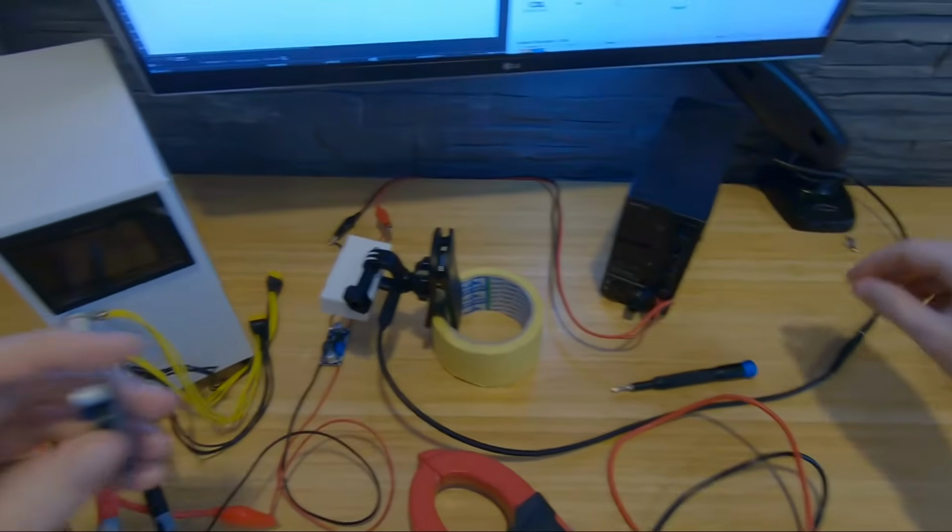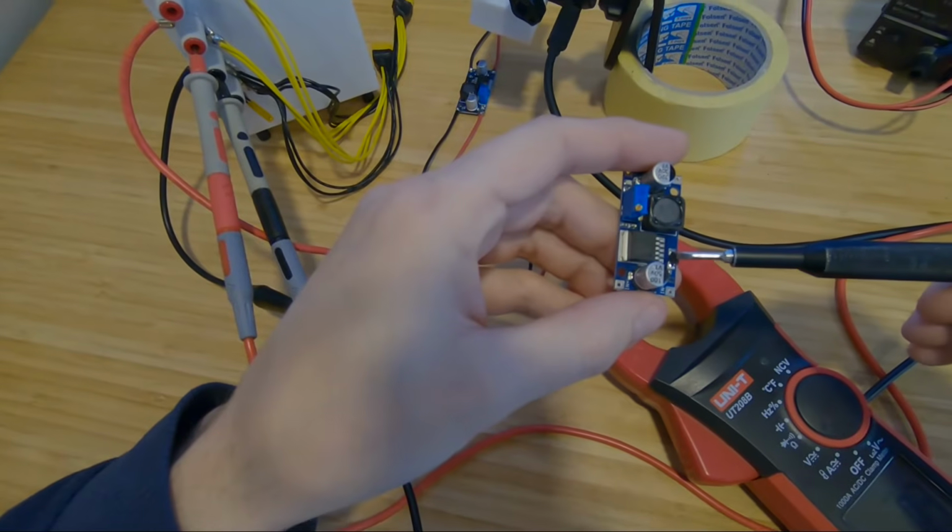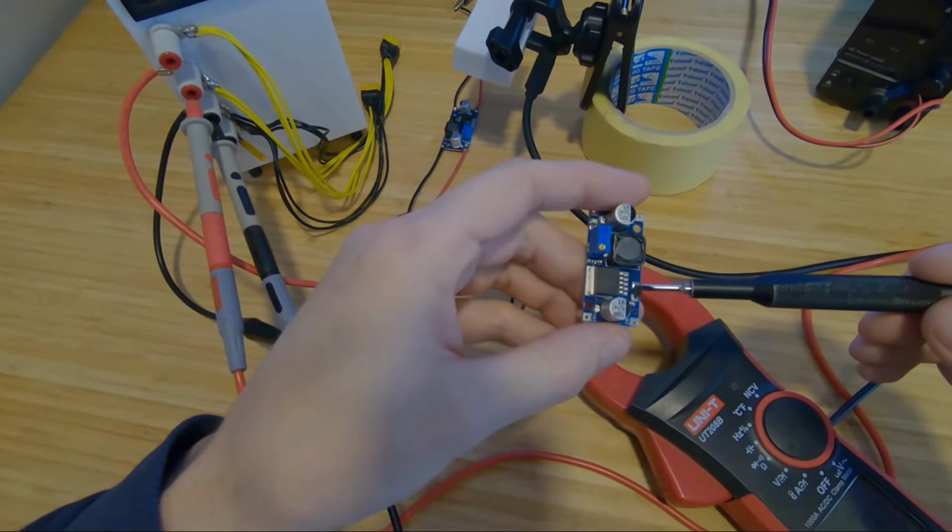And we're pulling only 1.5 amps. So the diode is the hottest item.